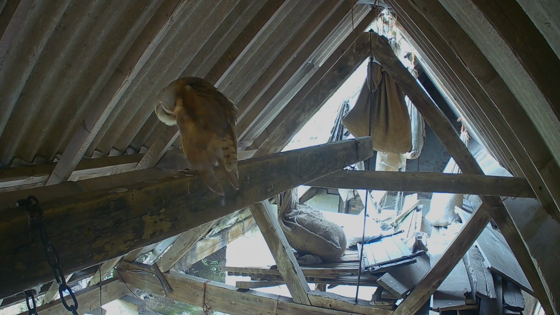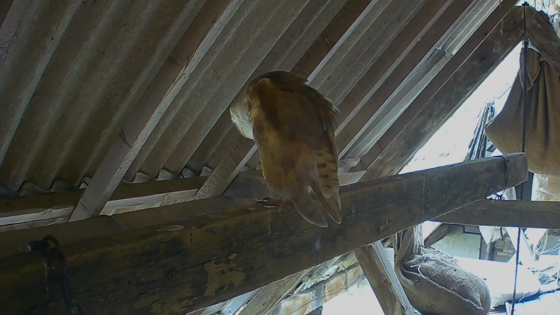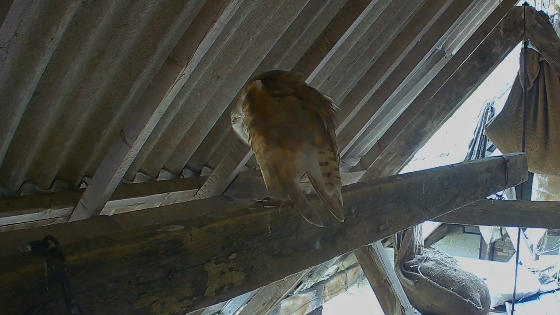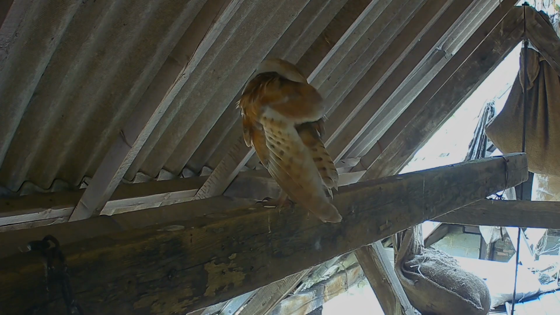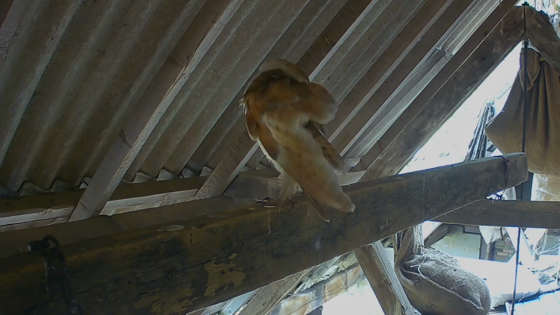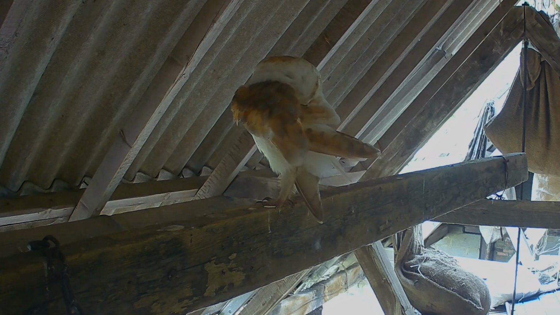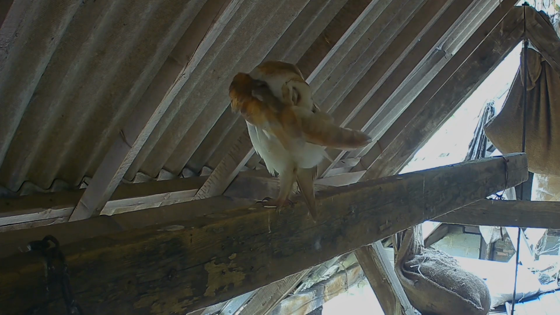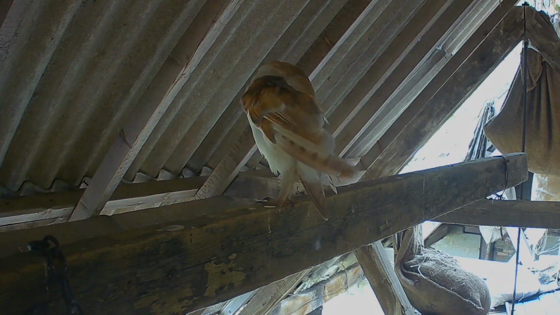It's lovely to see the owl preening, carefully cleaning and grooming those all-important feathers. You can see the owl is extremely meticulous in removing any dirt and pests, spreading special natural oils and aligning each feather in turn.